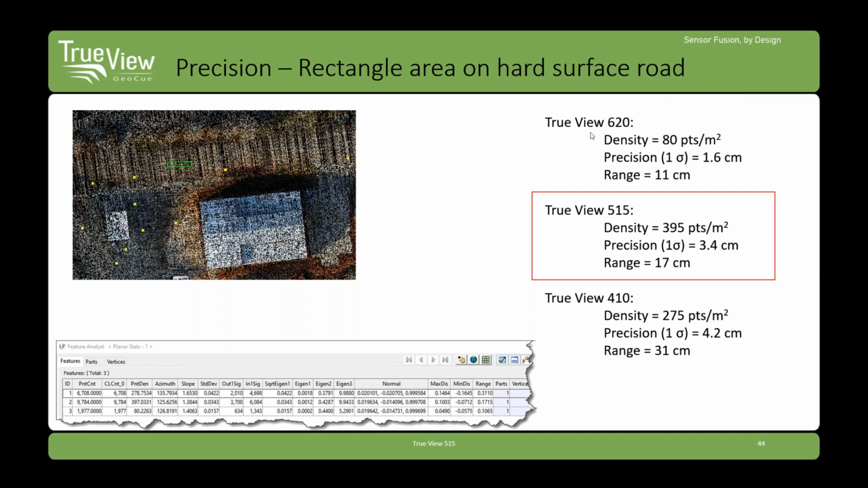In the 620, we have a density of 80 points per square meter and a precision of 1.6 centimeters. Just remarkable. Of course, that's a RIEGL class system. That's what we expect from those sensors. Very, very quiet sensor. Range of only 11 centimeters in that data set.